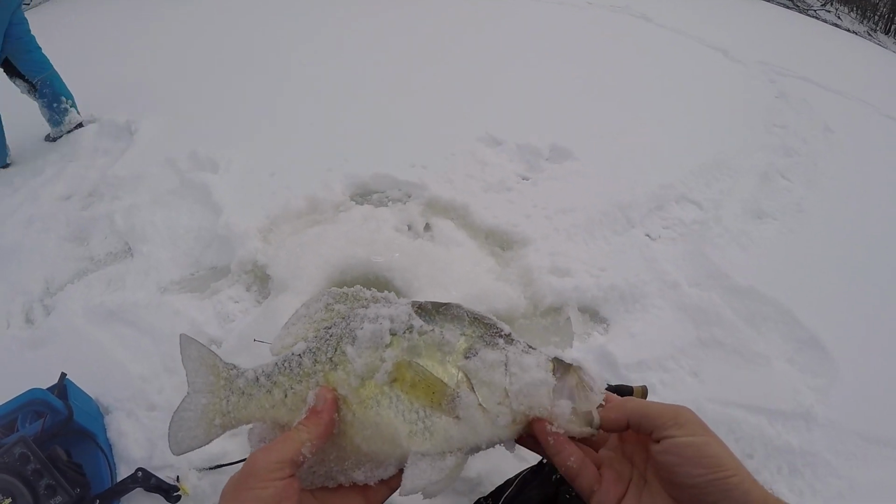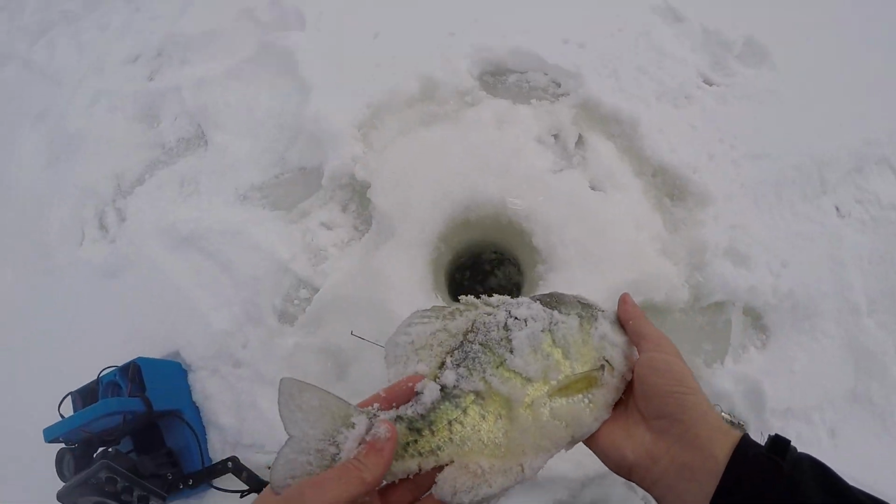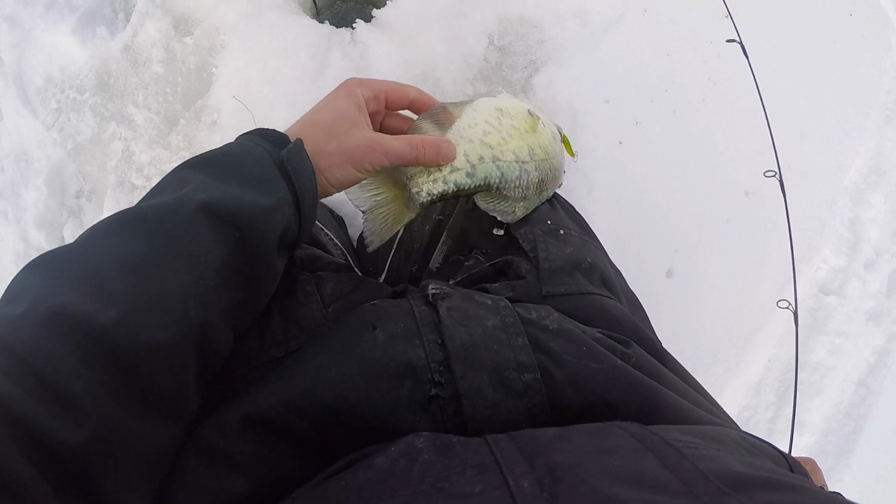Just drilled some new holes, found a little weed patch. Nice 12-incher, now covered in snow, but I'm going to get him back. There's another one. Once again. Not even marked.